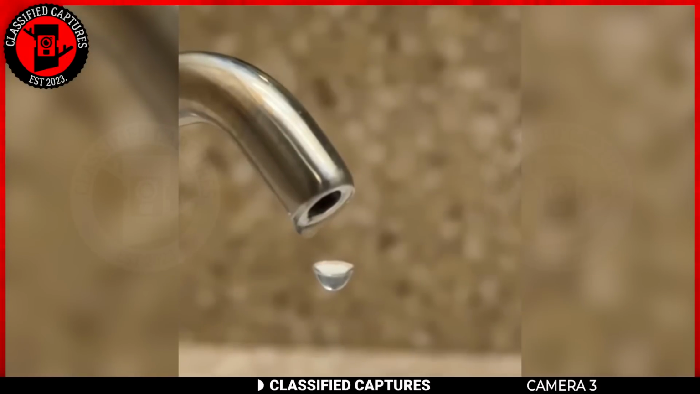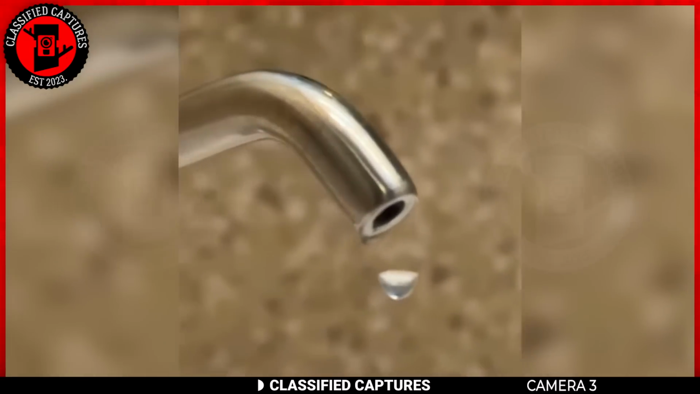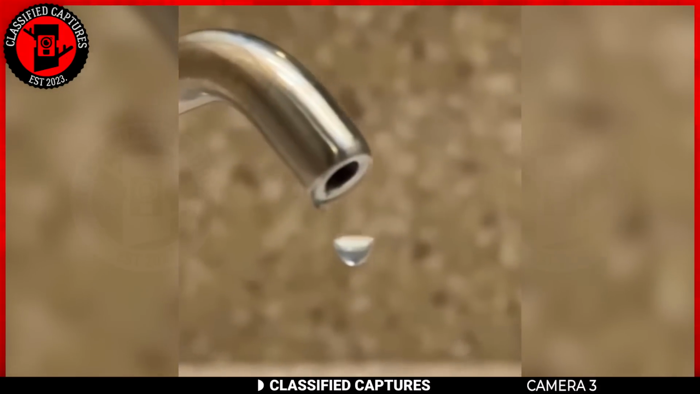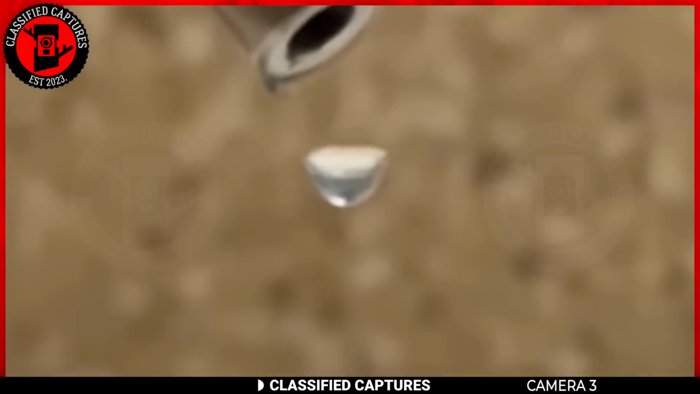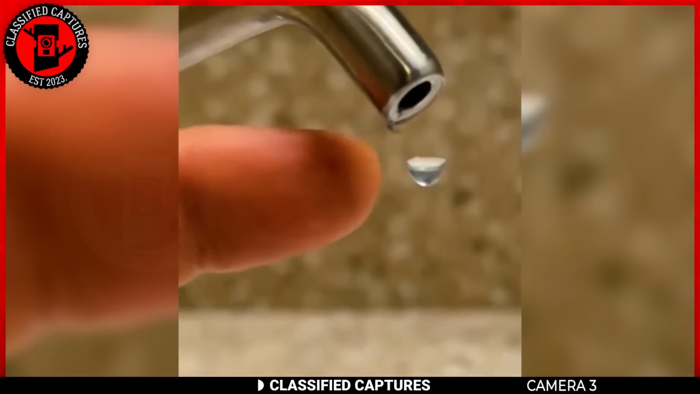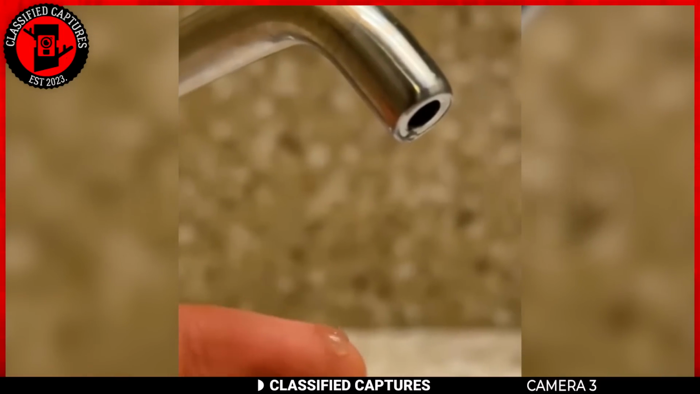Ever experienced a real-life Matrix glitch? Well, here's a bizarre one for you. A man walks into his kitchen only to find a drop of water suspended in mid-air beneath the faucet. Now, before you dismiss it as clever editing, hold on. The man decides to put the glitch to the test. He swipes his finger through the suspended water, and lo and behold, it falls on his finger like a perfectly